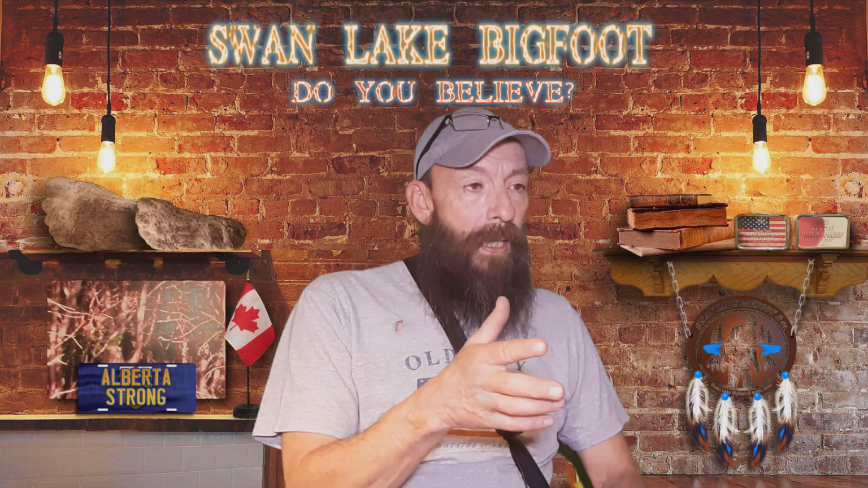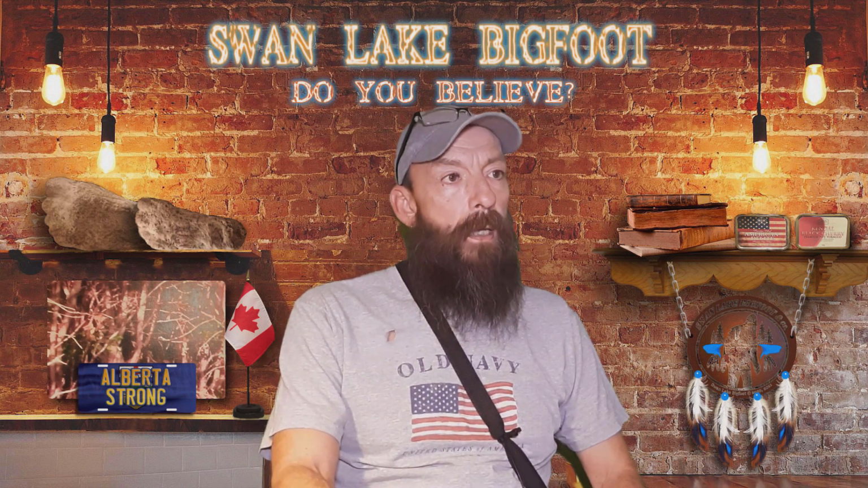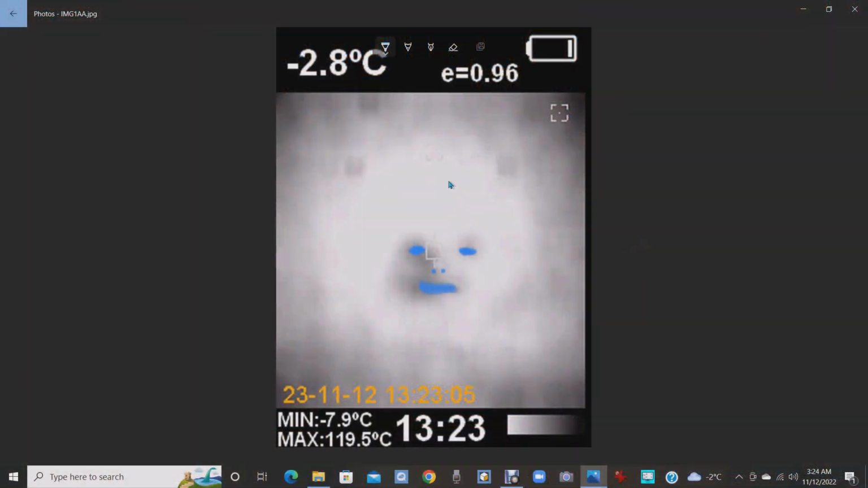If it is a face, it's always going to be black and white and black, depending on my color spectrum. I've got the eyes, the nose, and the mouth marked out here. Interesting. I've not picked up one of these yet on the thermal camera, on the IR setting.